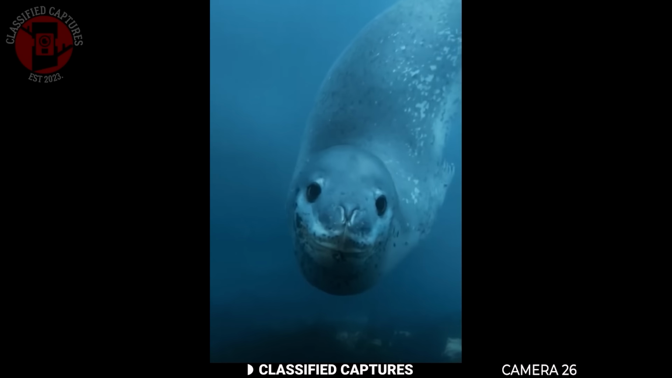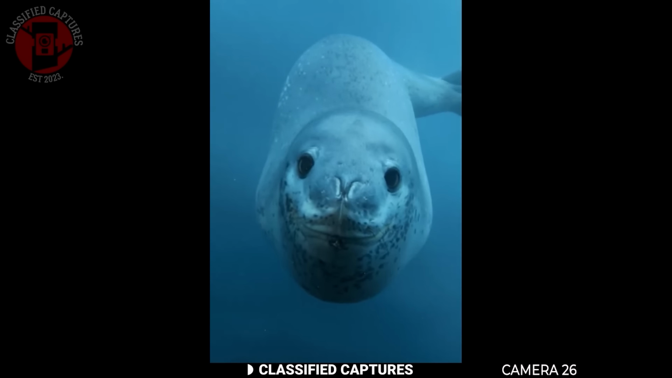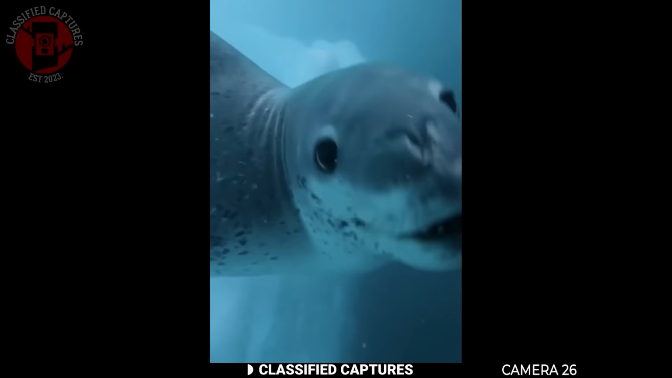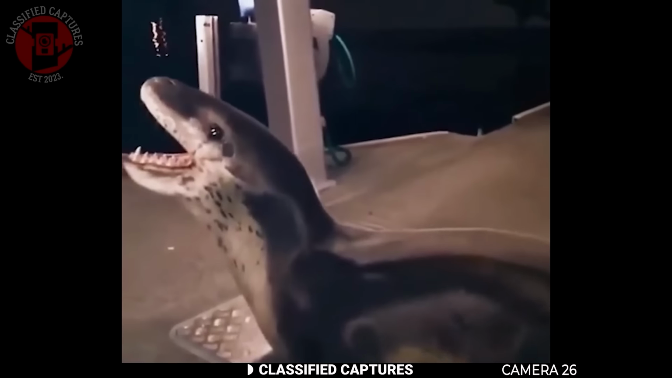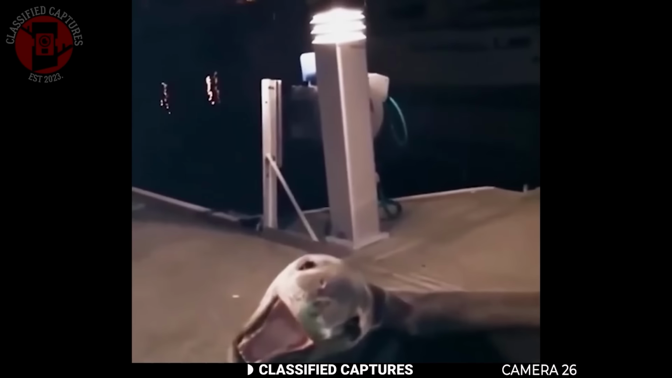Leopard seals are one of the top predators in Antarctic waters. They have these powerful jaws and a massive body built for hunting. They mostly feed on fish, squid, and even penguins. Despite their almost dinosaur-like appearance and that deep, eerie call, they're real animals living today. Still, seeing one like this up close, especially on land, is something you don't come across every day.